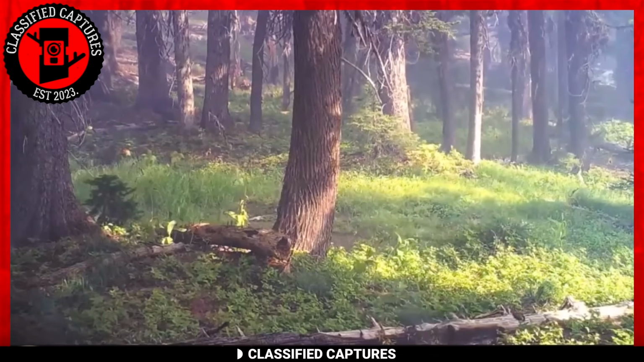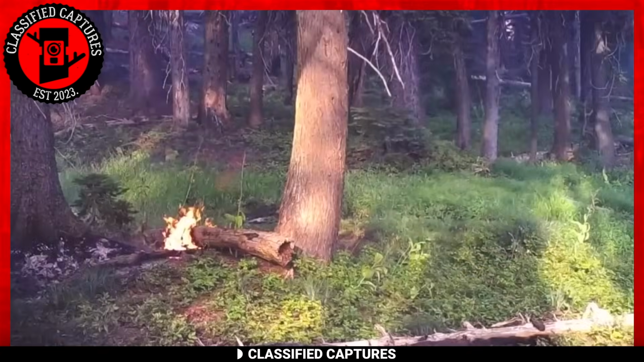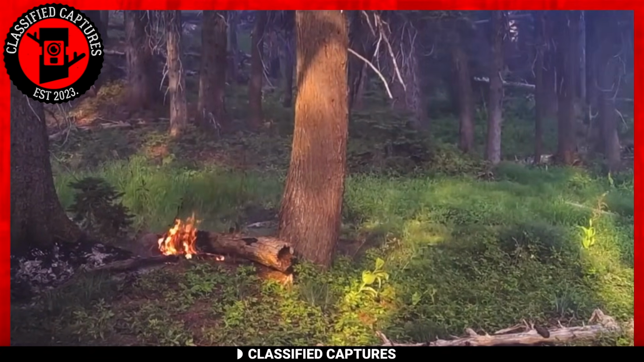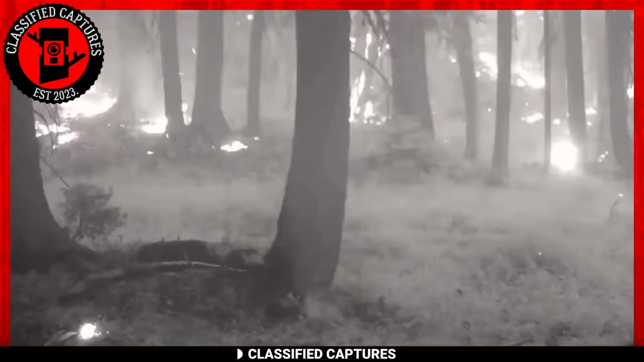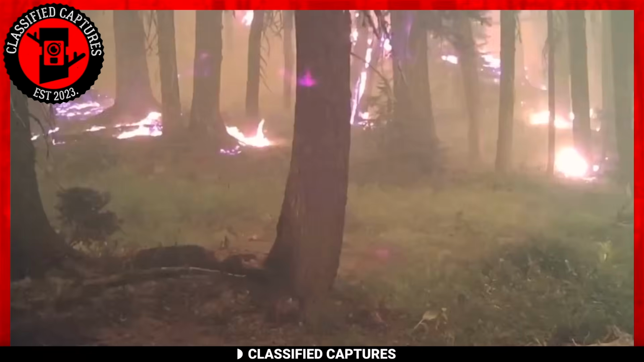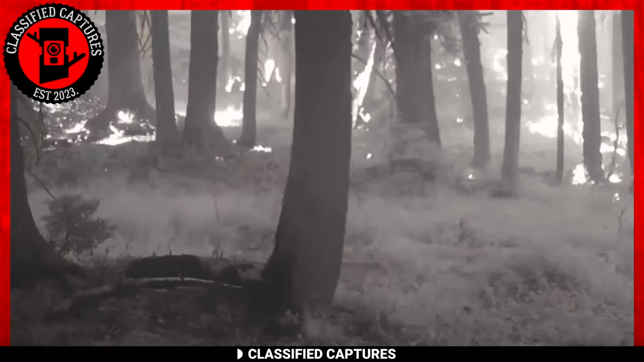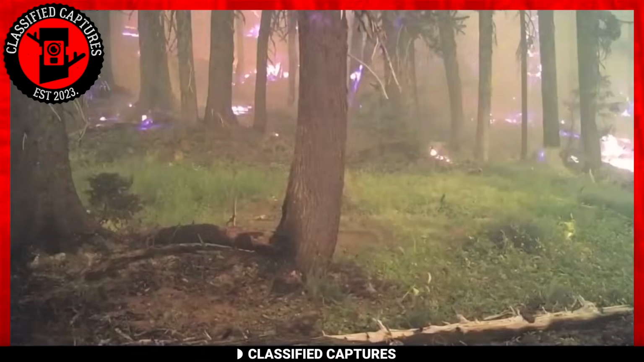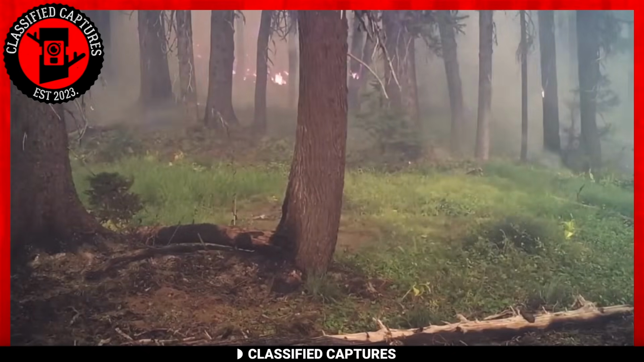Next, we have footage that looks like what you'd expect from hell. In the Trailcam footage, which is sped up, we see the forest all suddenly catch fire. The fire does not, however, look like your everyday fire. Instead, it looks purplish and bluish. You don't have to be a pyrotechnics expert to know that such fires are hotter than your everyday fire.